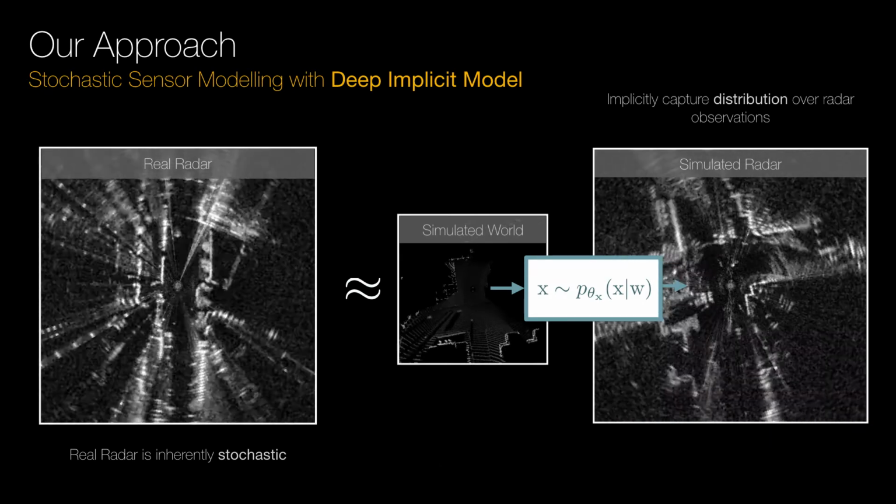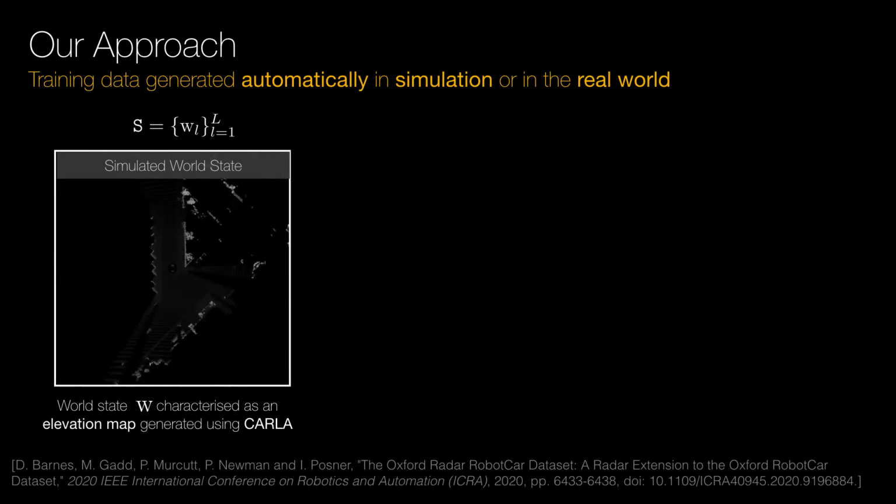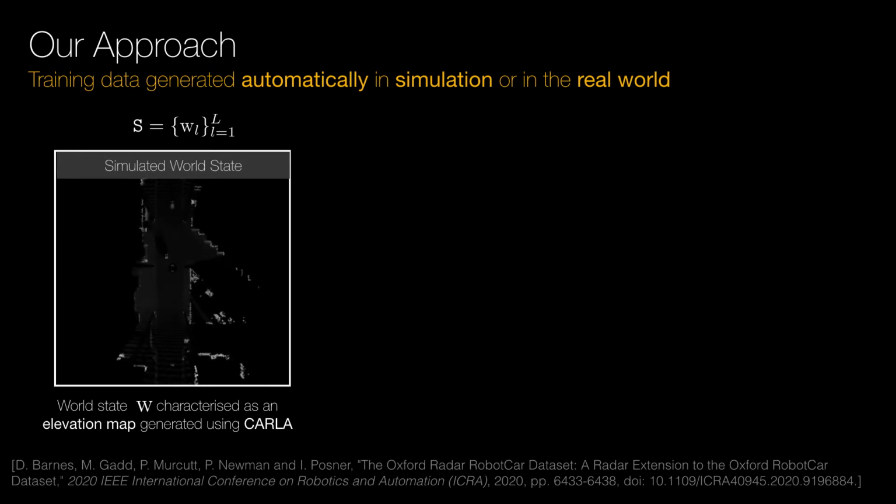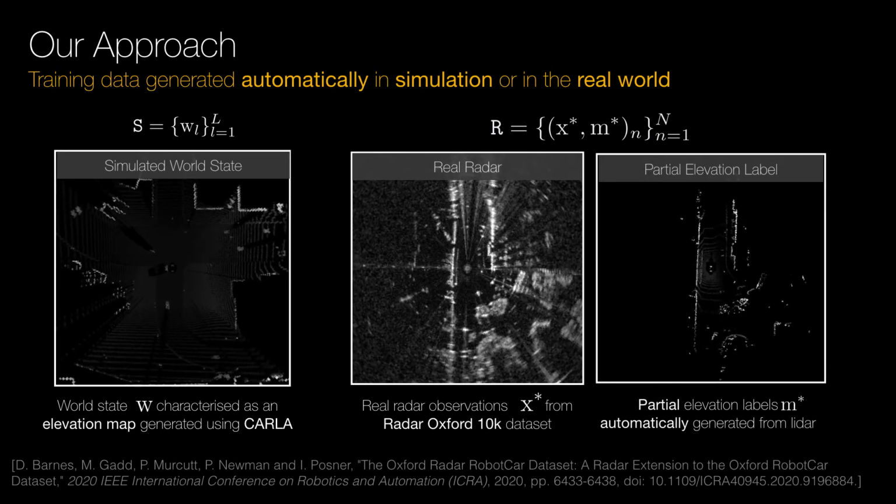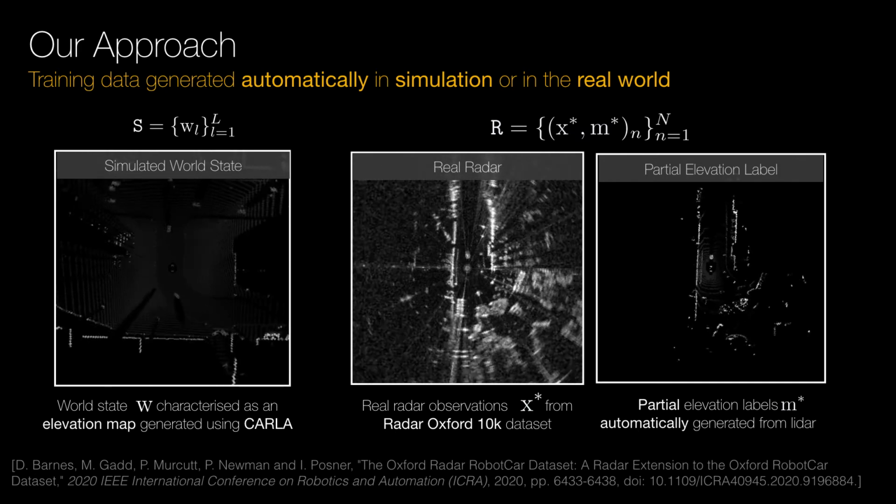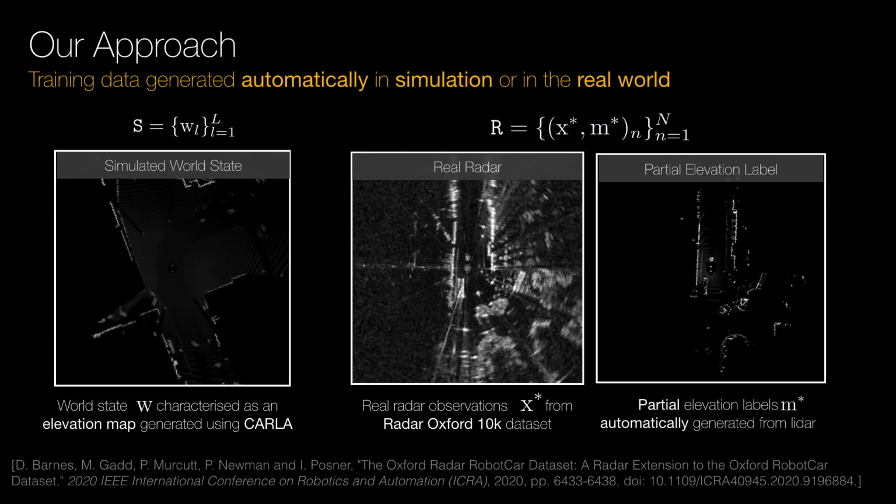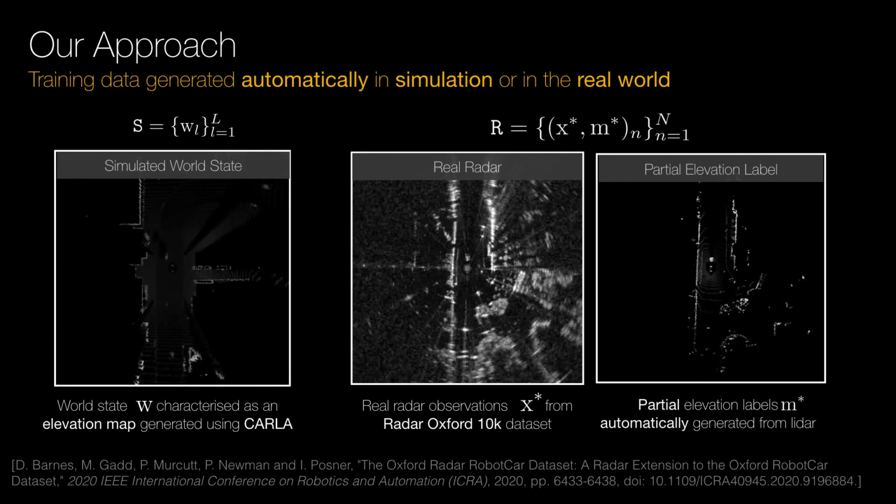We represent the world state as an elevation map. This allows us to easily interface with existing simulation environments without relying on specialized world models. To train our model, we assume that we have real-world radar observations and partial elevation map labels generated automatically from LiDAR. These are taken from the Radar Oxford 10K dataset. This real-world dataset is generated automatically simply by driving around the environment and relying on measurable quantities, without requiring potentially subjective hand labeling.